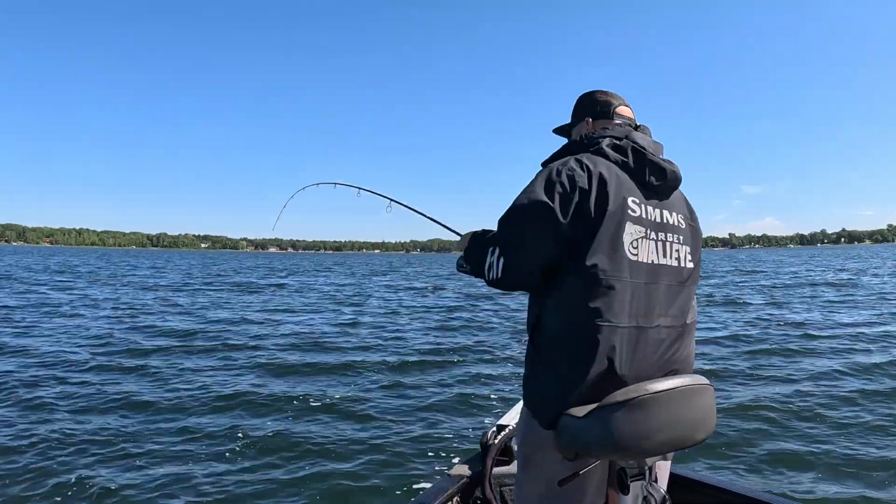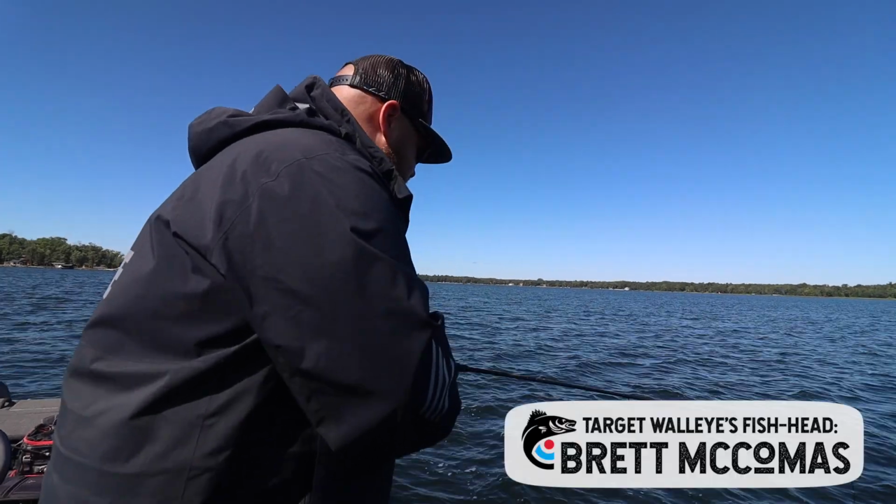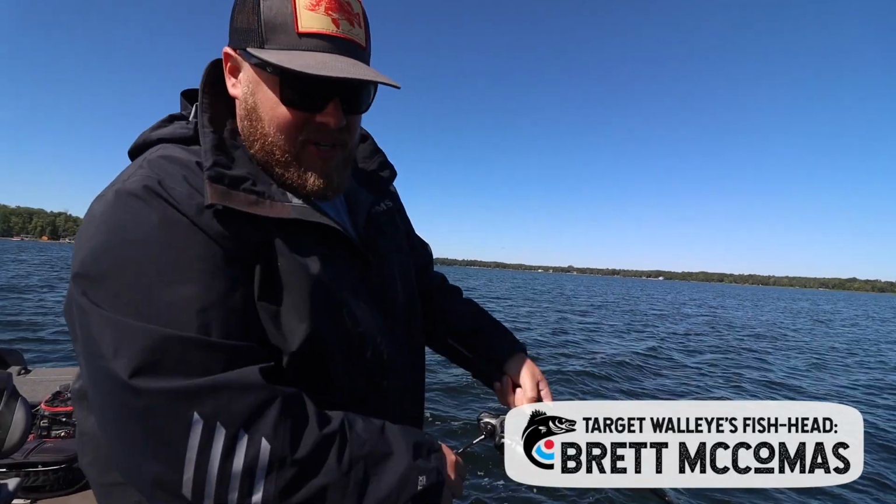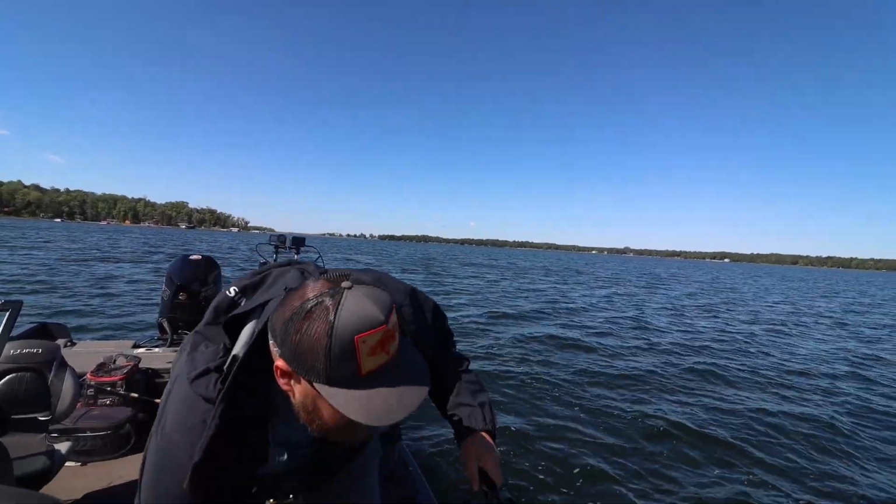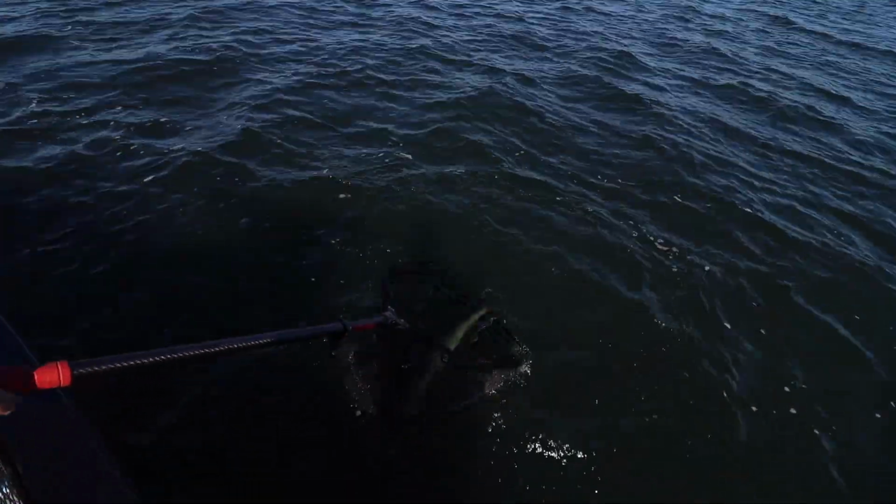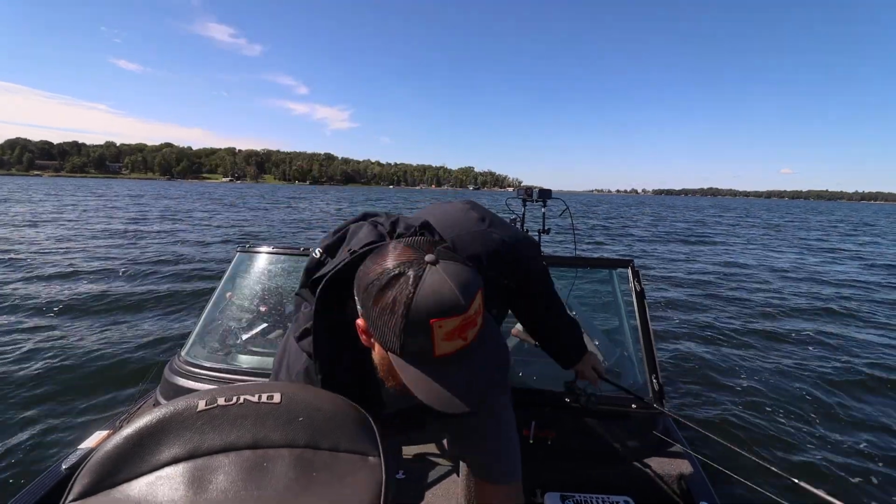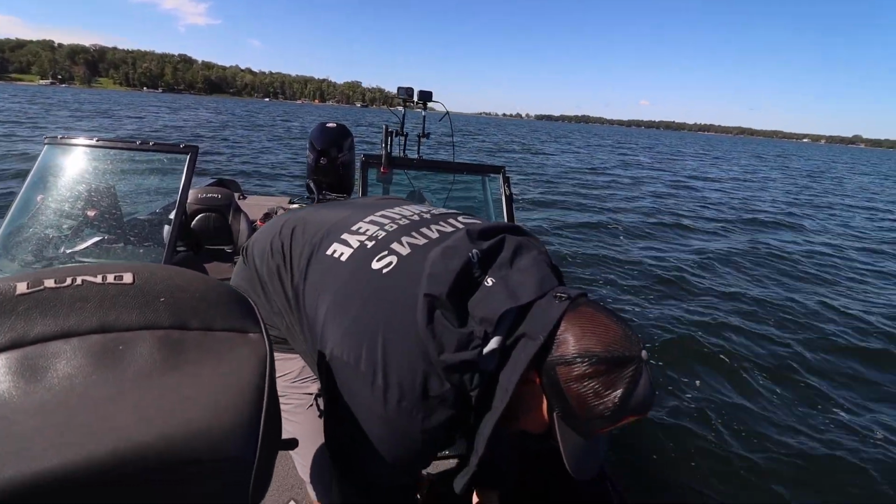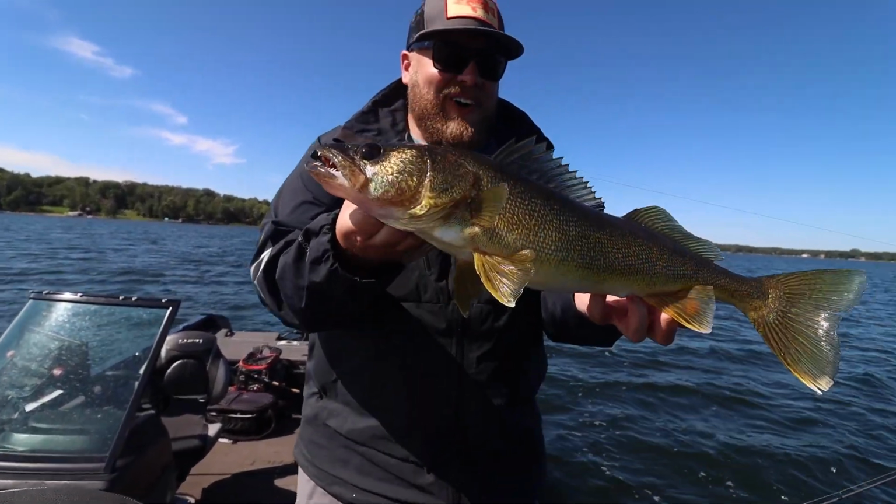Ooh, I don't know. It might be a big walleye. So we just slid up on the top of this little hump that's got weeds coming up maybe 4 or 5 feet up. Saw a big old mark suspended over the top of them. That old trusty 3/16 ounce jig and a crawler on, and I wasn't sure if it was going to be a northern or like a 5-pound largemouth. But we got the right species, boys.